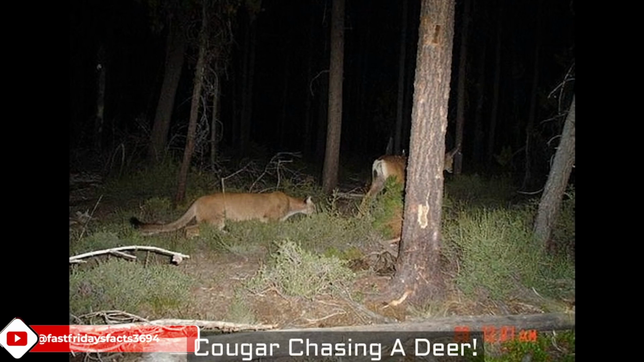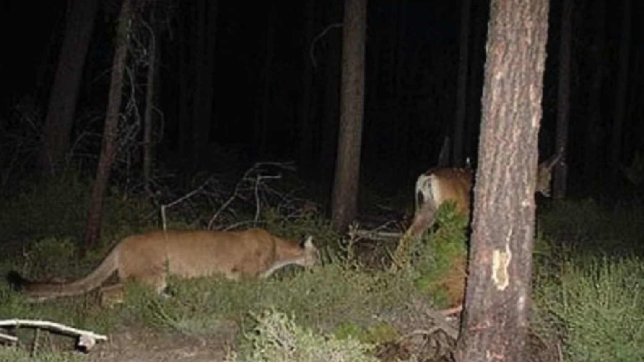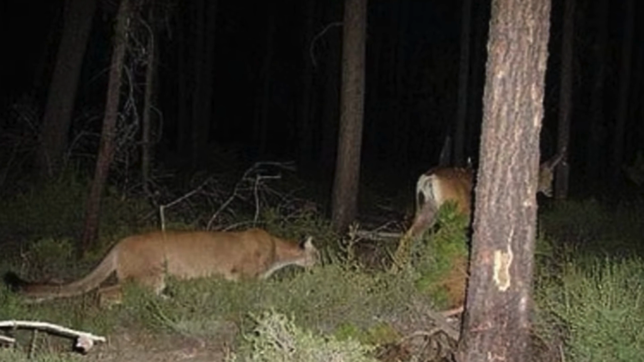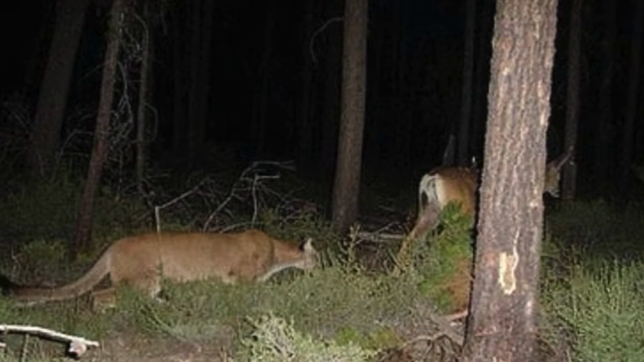I've posted more than a few mountain lion clips on this channel because, well, they amaze me. They're big, stealthy, mysterious ambush predators. This next picture shows just how close this mountain lion was able to get to this deer while remaining undetected. Deer are highly sensitive to their surroundings, and you might even describe them as skittish. Experts say a deer can smell a human like humans can smell a skunk.